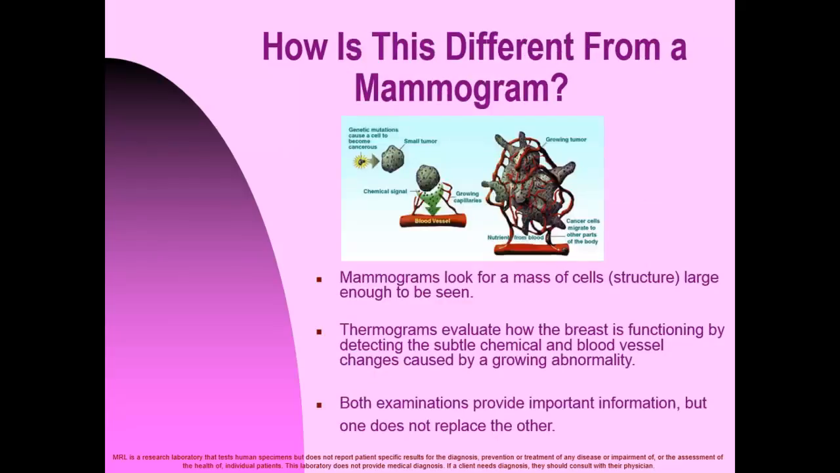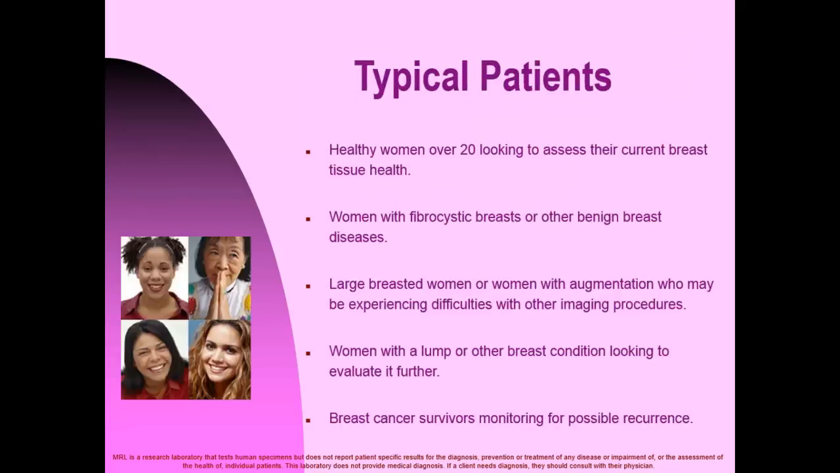How is this different from a mammogram? Mammograms look for a mass of cell structure large enough to be seen. Thermograms evaluate how the breast is functioning by detecting the subtle chemical and blood vessel changes caused by growing abnormality. Both examinations provide important information, but one does not replace the other.